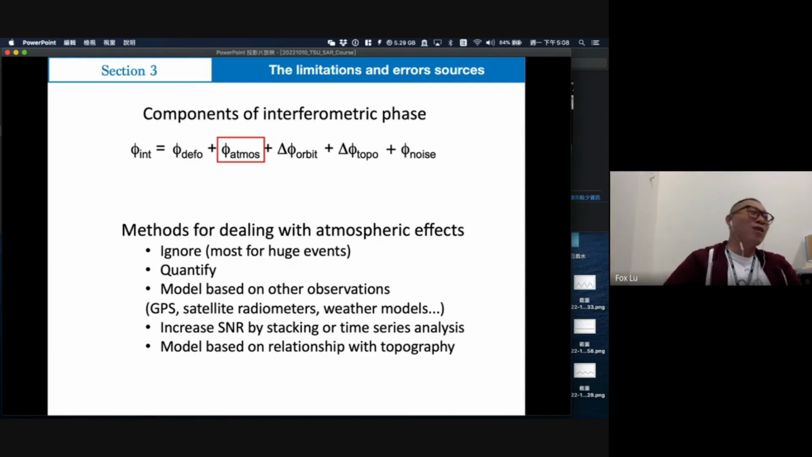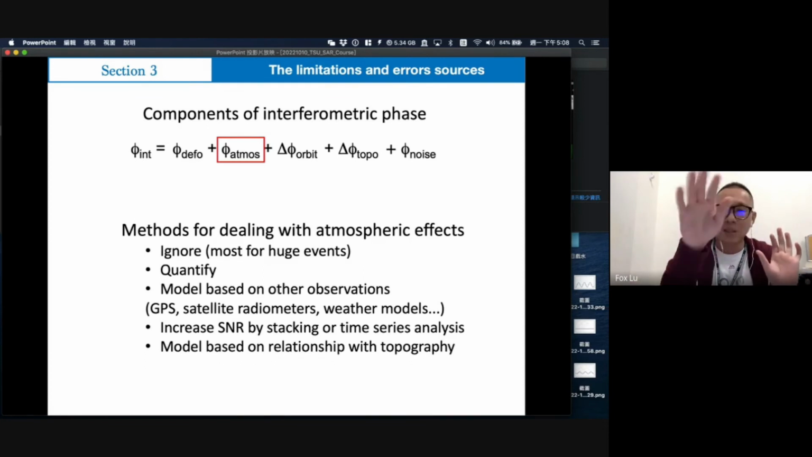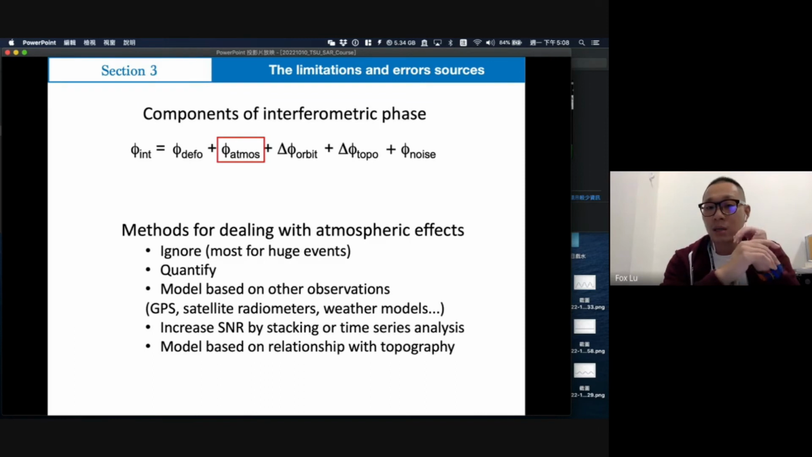First is to ignore it. As I said previously, in the main earthquake, we first ignore this part and just focus on the very serious surface deformation. But when we finish a lot of work, we go back and think about how the ionospheric effect should be removed. But for a big event like an earthquake, the signal is actually very strong, stronger than the ionospheric or atmospheric effect, so we ignore them first. This is just for huge events.